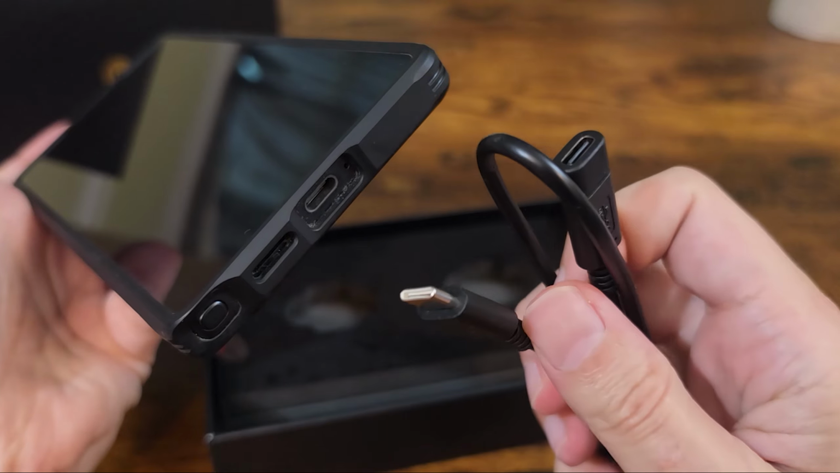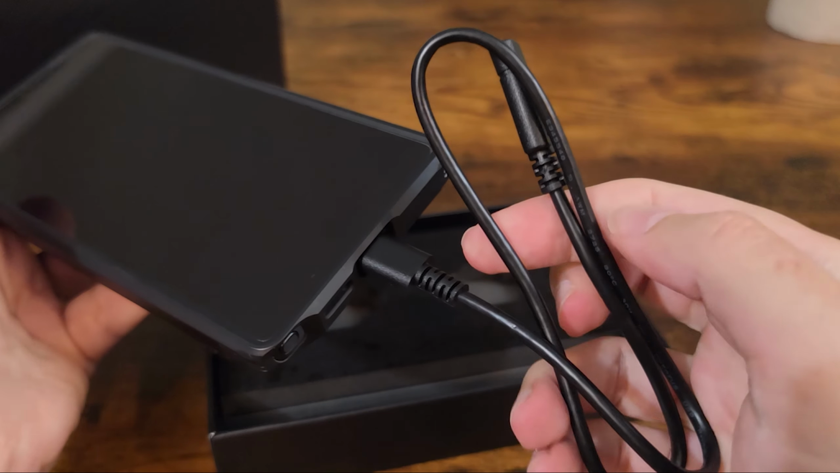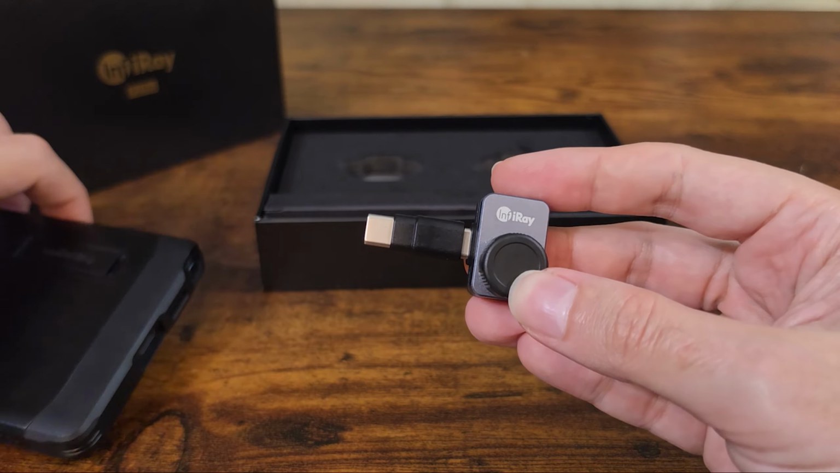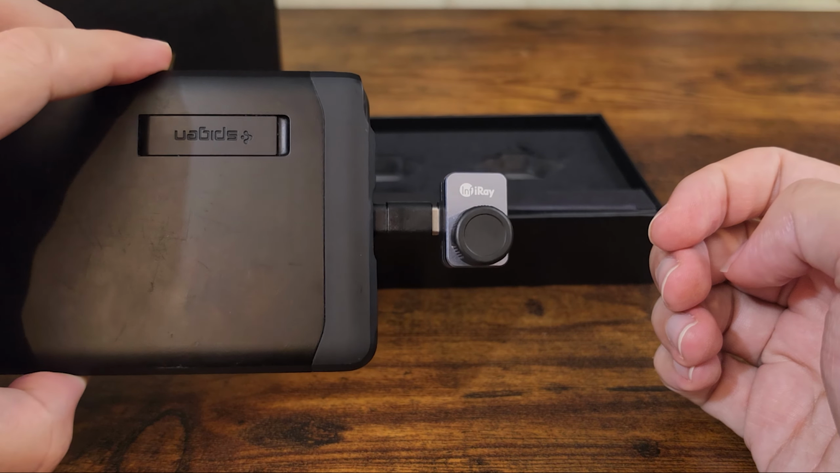One more tip. If you don't want to run the full extension cable, a plain USB-C extender does the same job to get past a phone's thicker case. I got a 2-pack for 7 bucks, link to that one below.